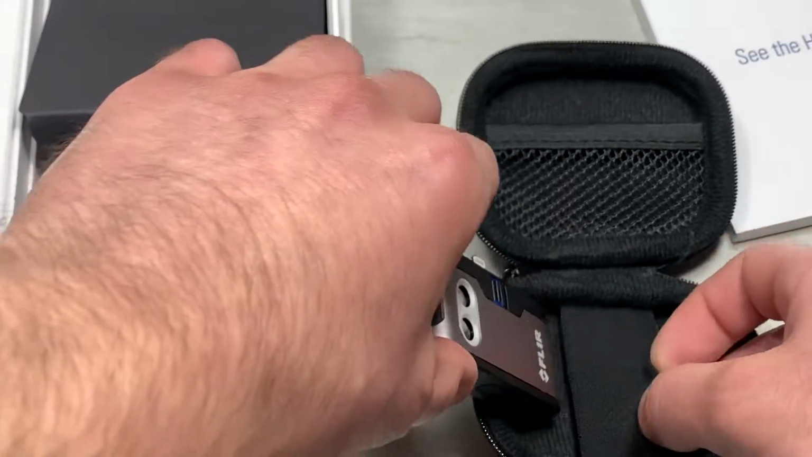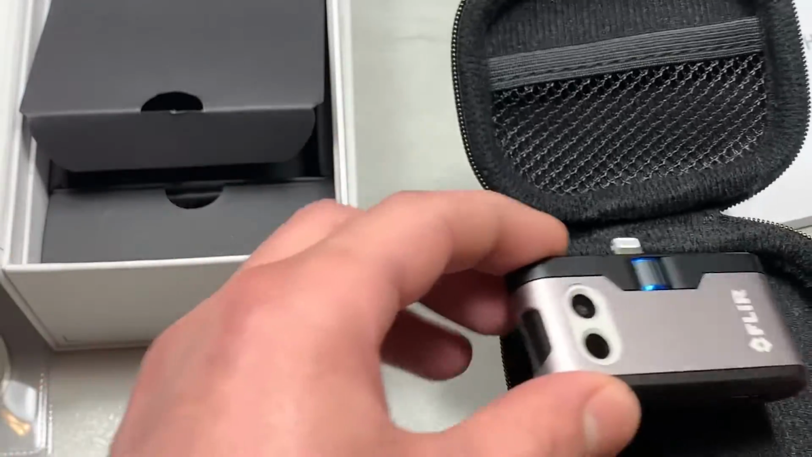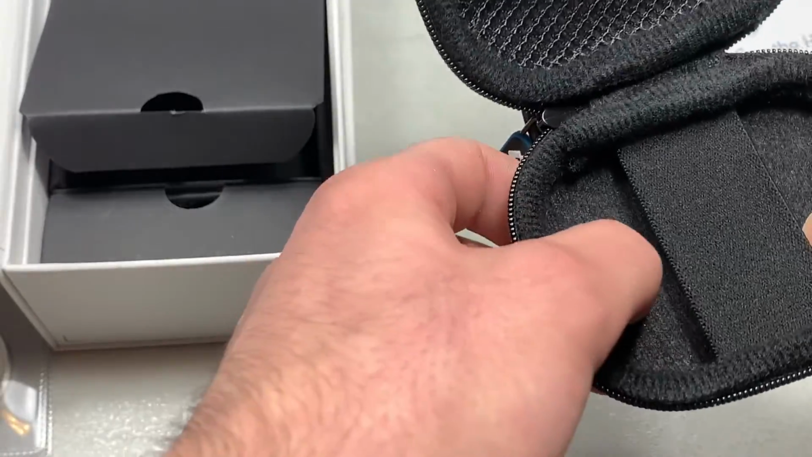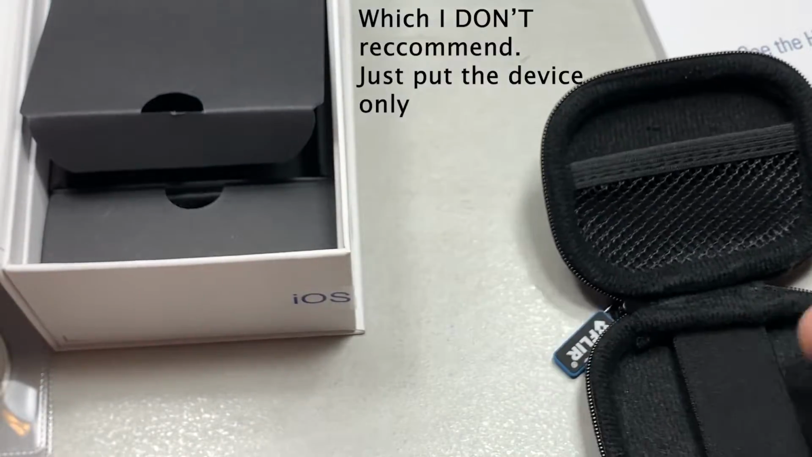So I don't know how this is supposed to go in. If it was me, I would just put it inside like that, because, you know, actually, that might be how it's meant to go in. I'm assuming here is where you would put your charging cable.